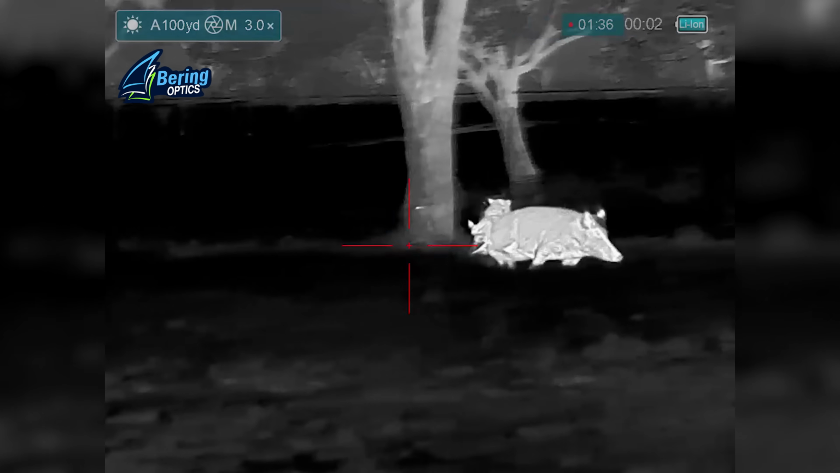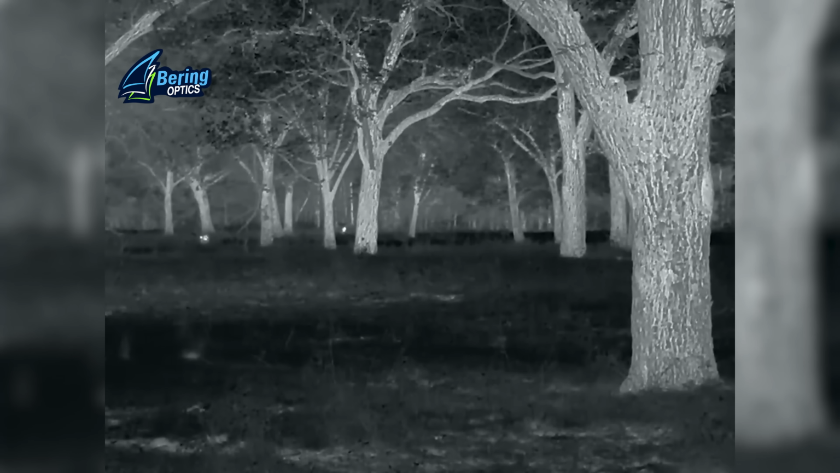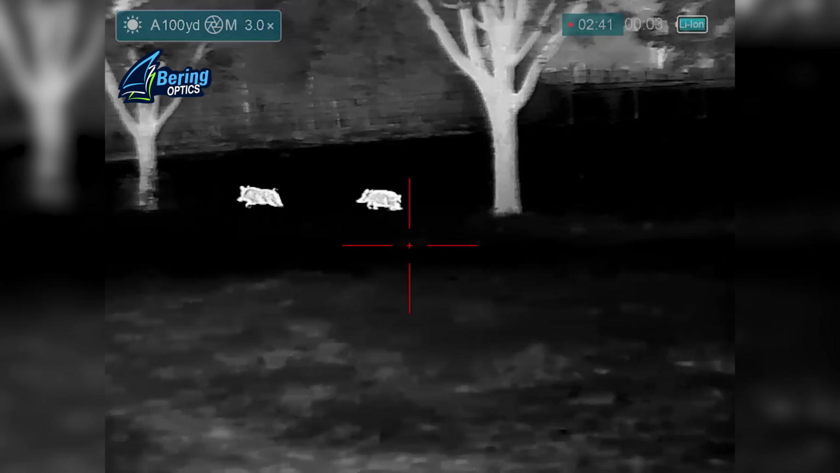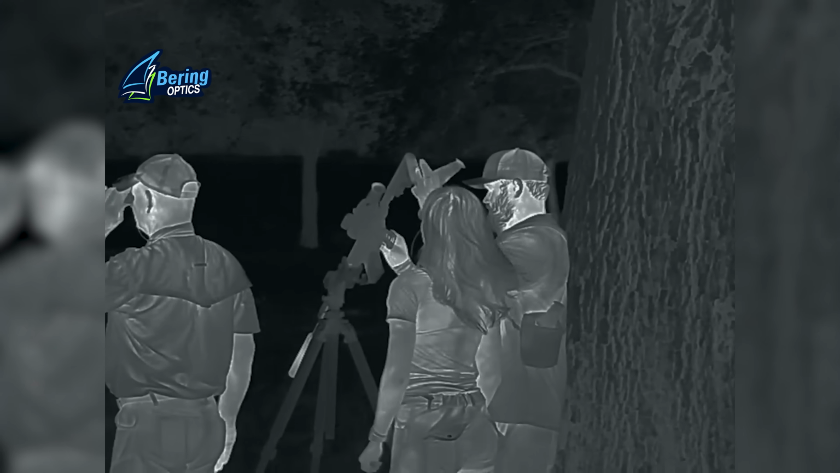So Taylor shoots on the first one and that one goes running. I know that one's not gonna go far. And then I look to my right and all of a sudden I see two pigs. And they have no idea they're there. So I start whistling as much as I can, trying to notify them that there's more pigs standing right in front of them, right where the other hog was, and that they need to take another shot. And I'll tell you what, it did not take Taylor long to figure out what was going on. Taylor shoots the next one and sure enough, that one doesn't go far either. And I'll tell you what, this night, it's turning out to be a pretty dang good night.